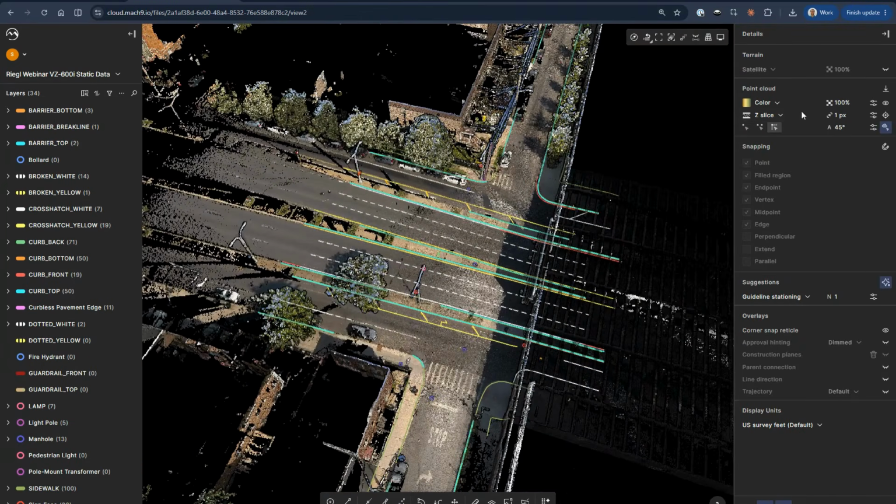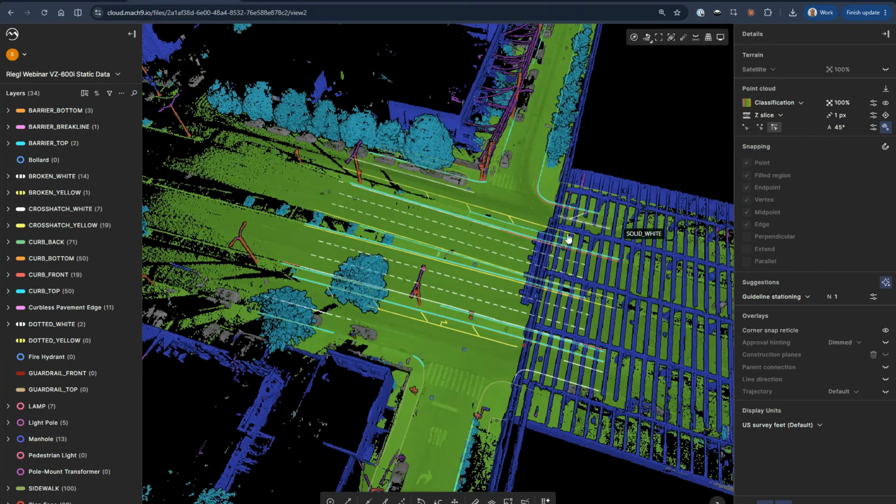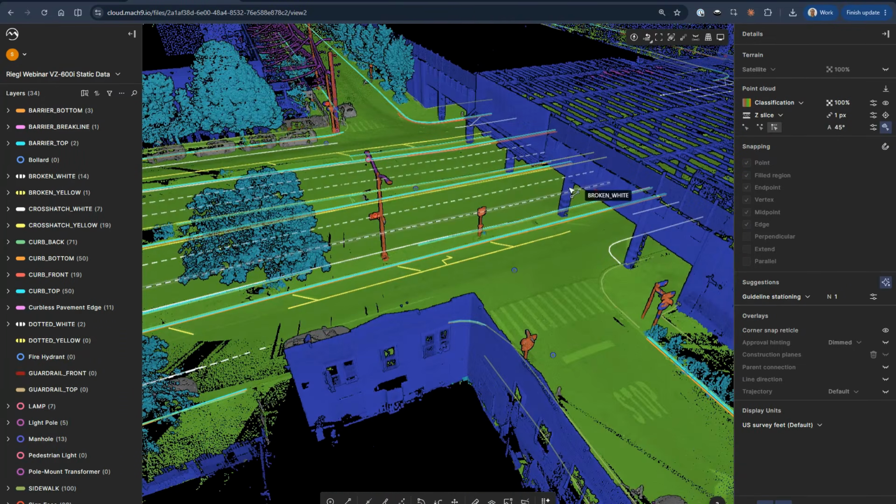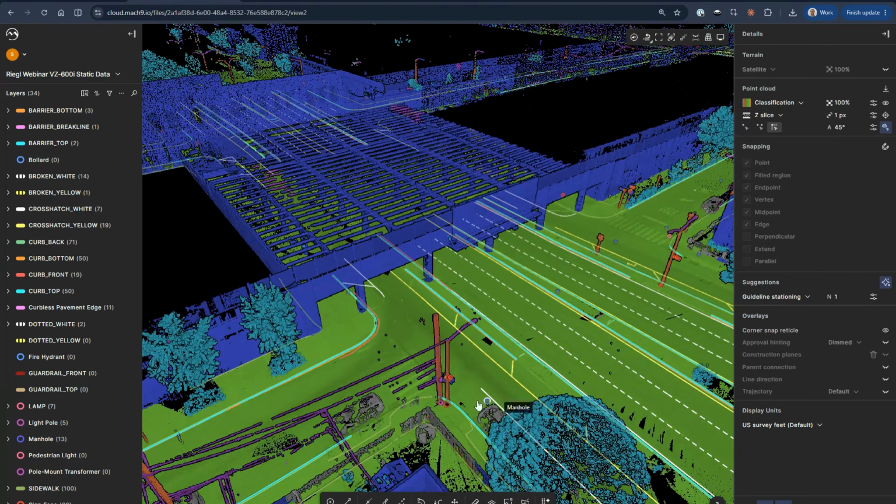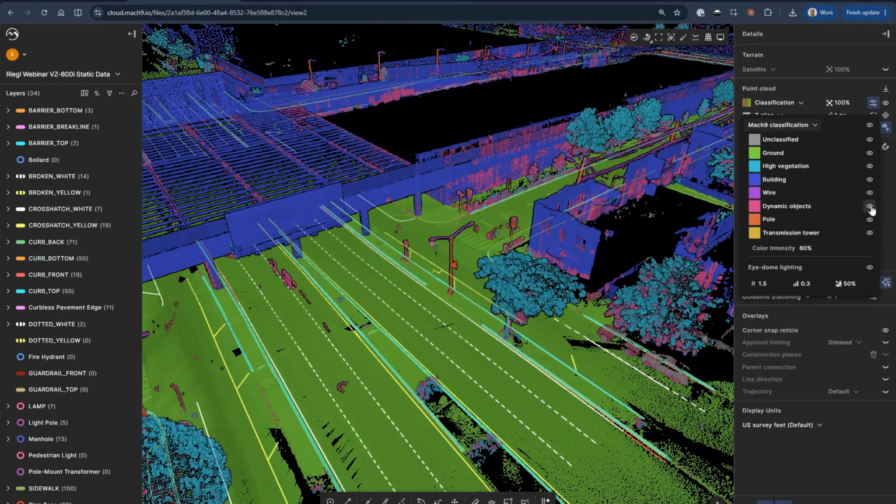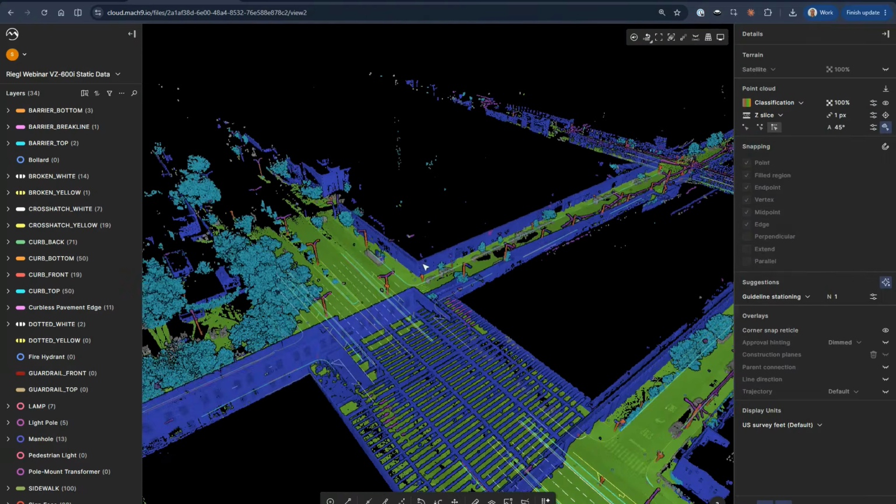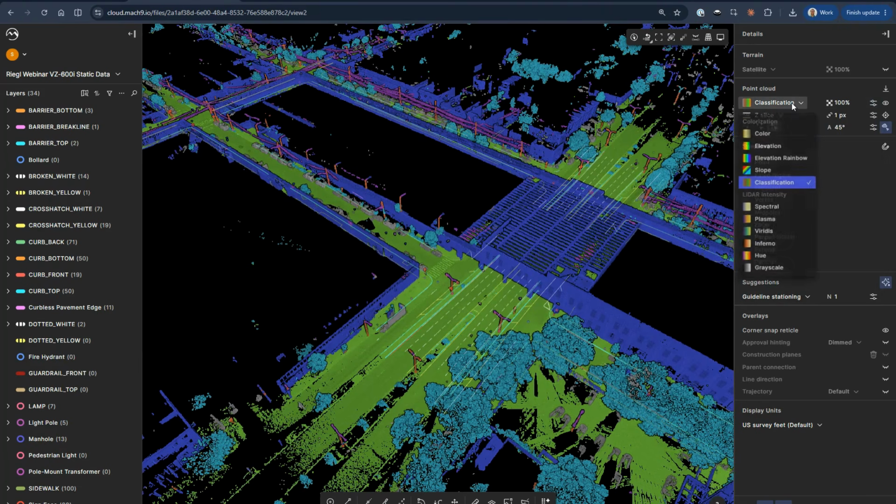We can also view it with the classification, so you can see how well it classifies the trees, the building, this overpass, all classified as building, the wires, poles, ground. If I turn on the dynamic objects, you'll see a lot of that noise that we filtered out. Again, it works so nicely in here. It's great to see how well this can be for users.